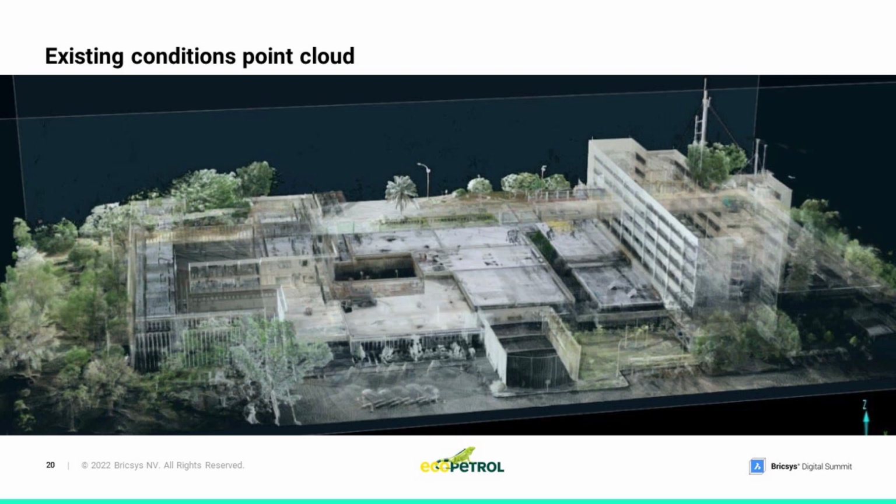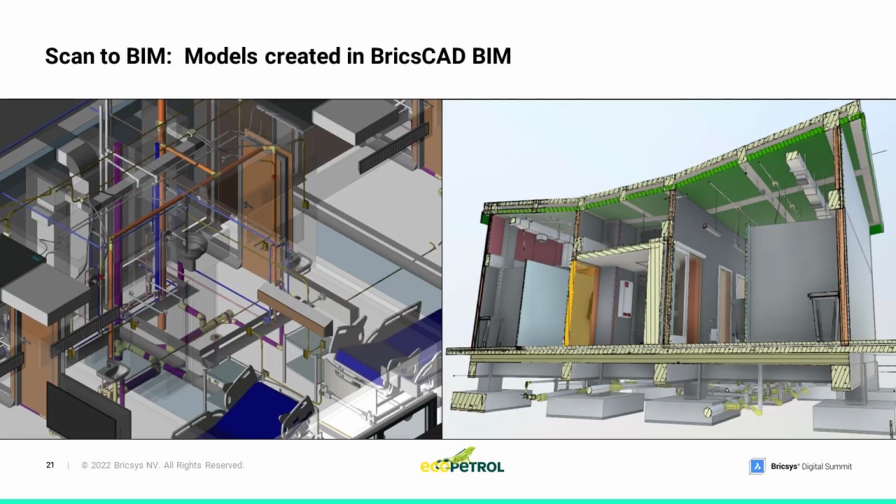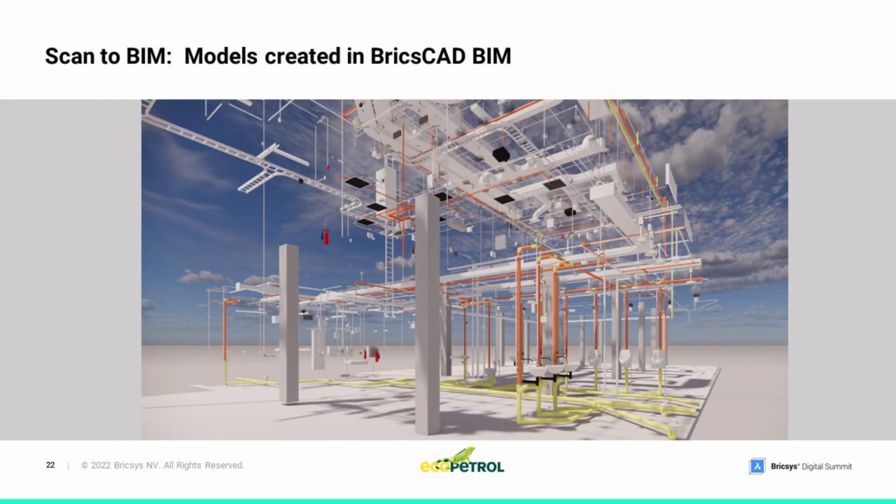Here's a look at the point cloud data in BricsCAD BIM with CloudWorx before they started modeling. On the left, we can see the architecture and MEP modeling in BricsCAD BIM. And on the right, we can see a section of the building model with all disciplines modeled. And this is a fun rendering of the building systems with fluffy white clouds in the background.